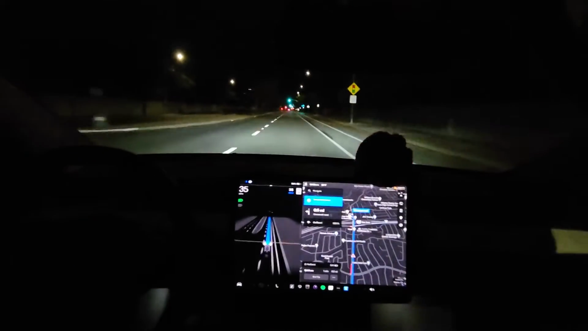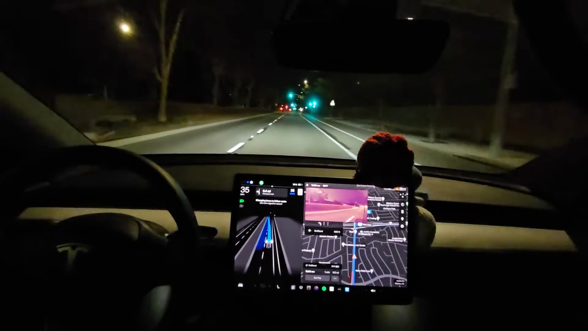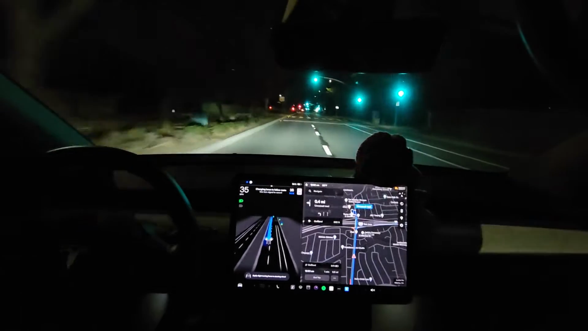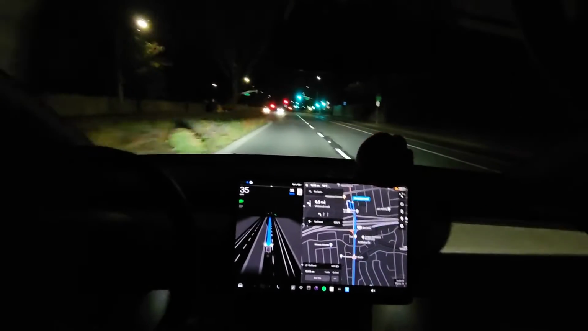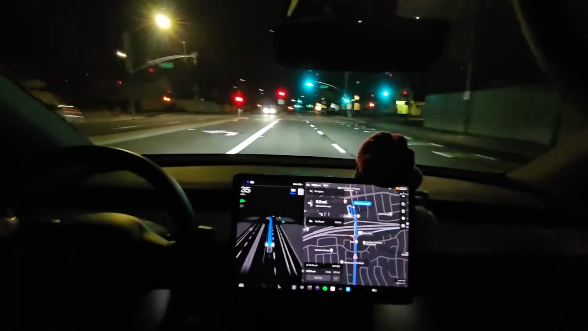So far so good. So moving over to the left lane, changing lanes, use turn signal to cancel. So good.